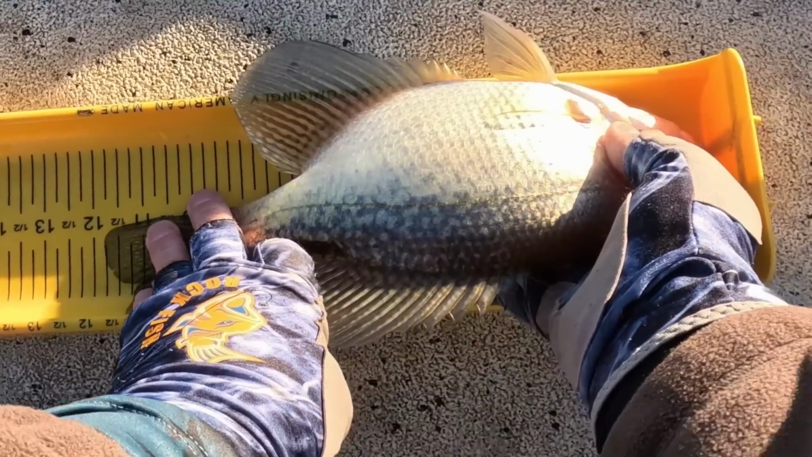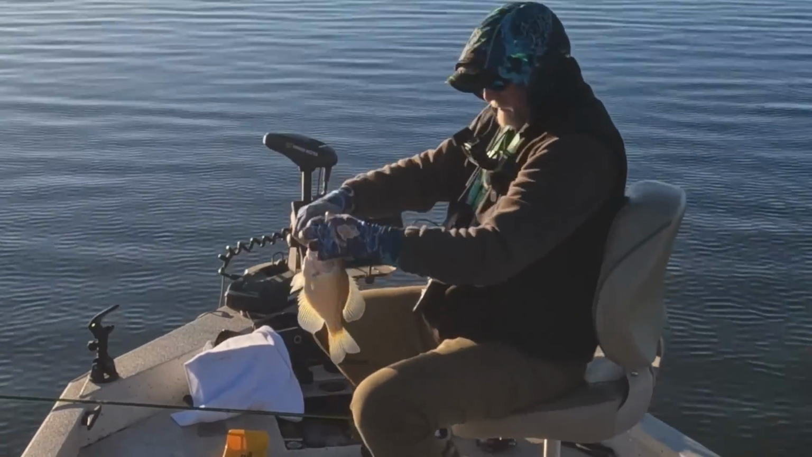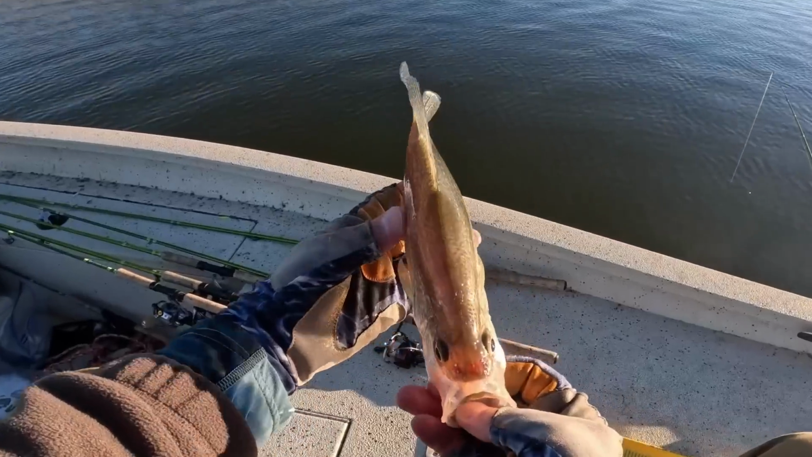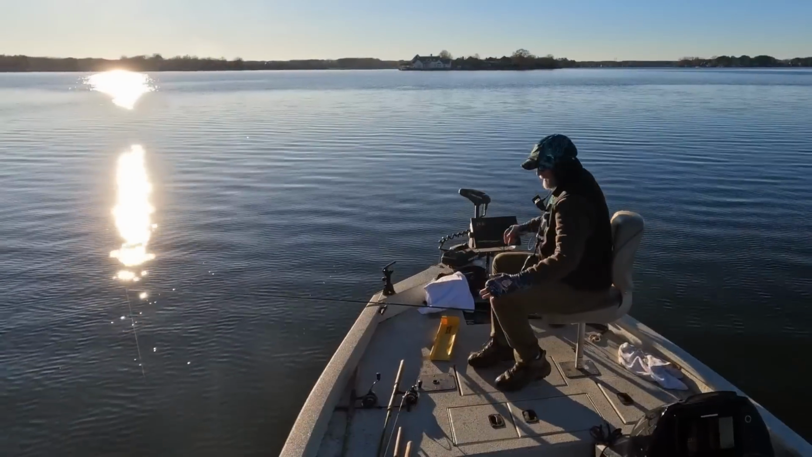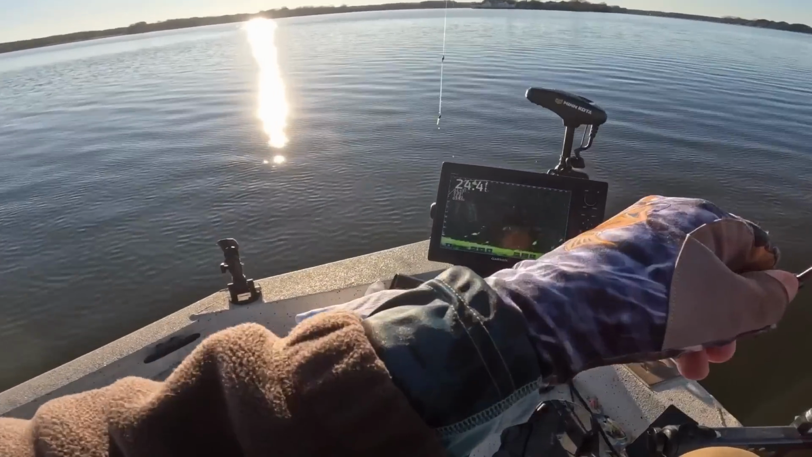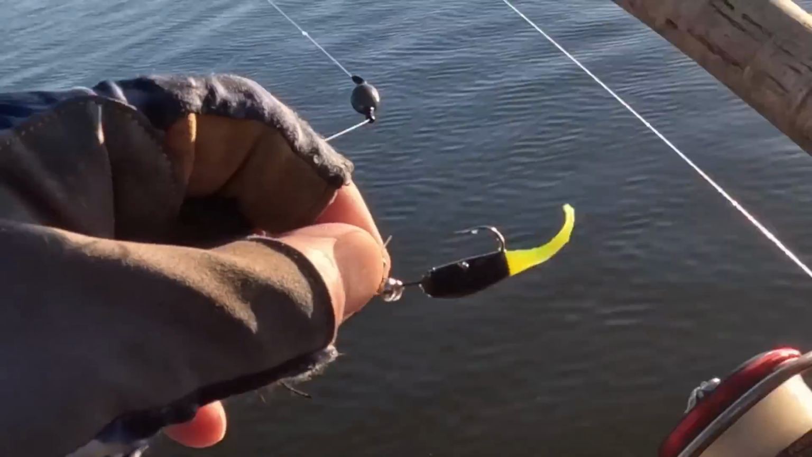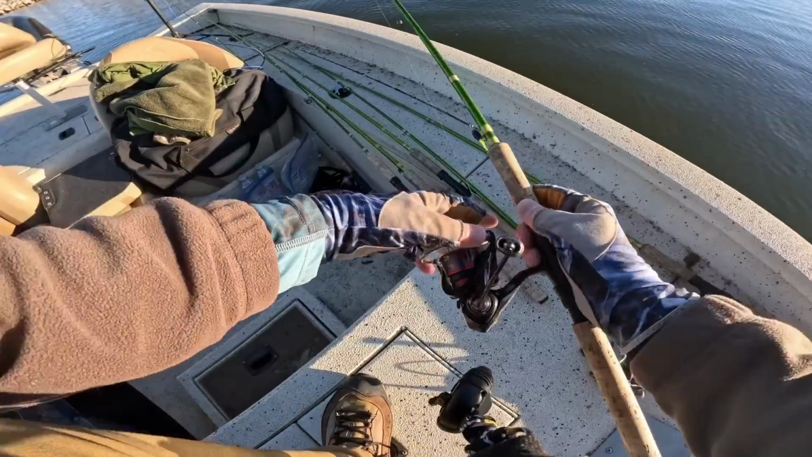Yeah, just under 12 inches. Nice black crappie. Look at the fat shoulders on that dude, though. Gosh. Alright, I'm gonna downsize to a 64th ounce Crappie Magnet.